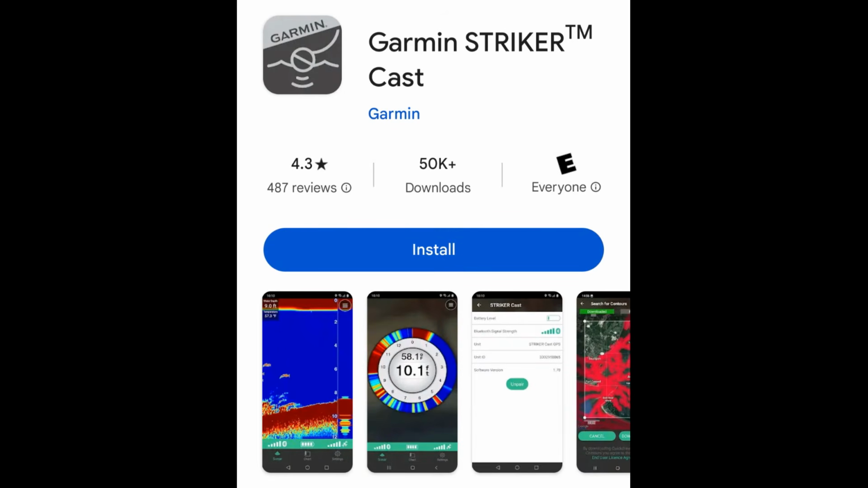So we're gonna get to setting it up on the phone. What you wanna do is go on your app store, whether you're with Apple or with Android. You get the app called StrikerCast from Garmin, and what you need to do is sign up, make yourself an account. It takes literally 10 seconds, and that's what's gonna give you the access to start the connection. To connect it to your phone, you're gonna have to put it in the water so it's on. If you're trying to connect it out of the water, you will not find it. So first step, throw it in the water.